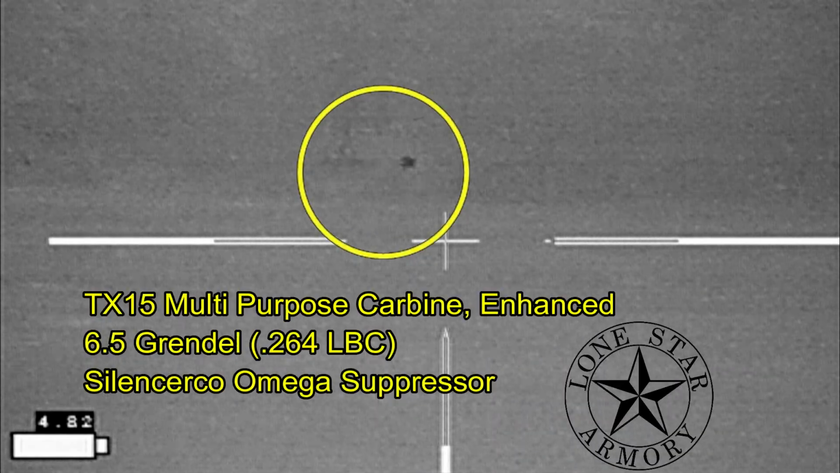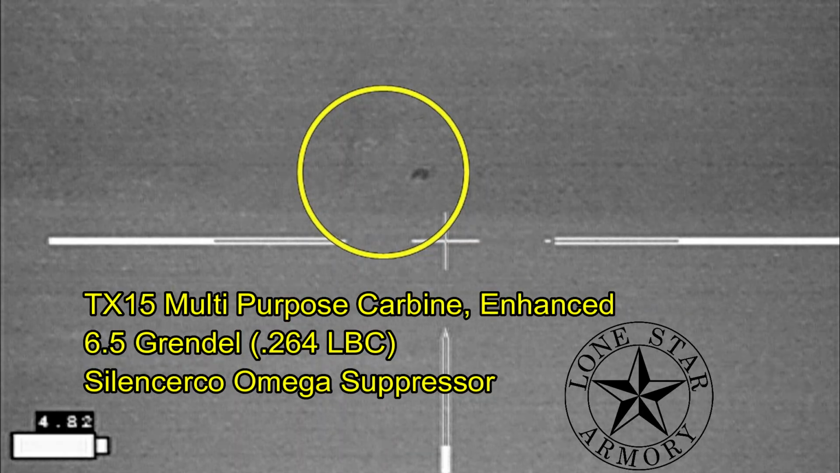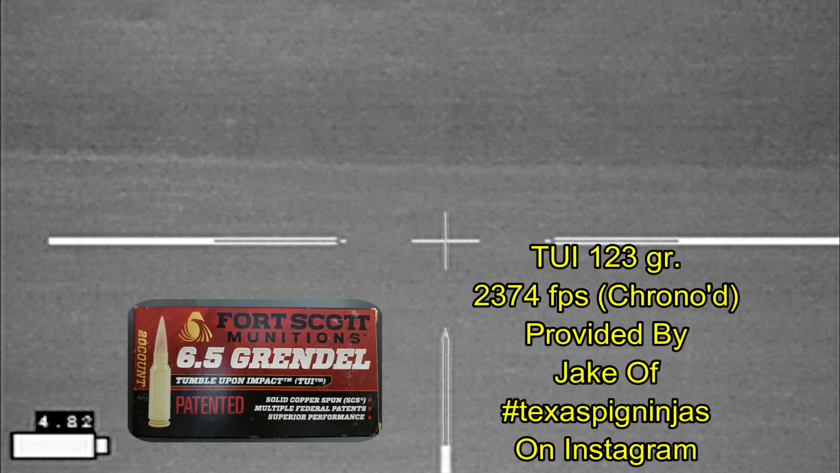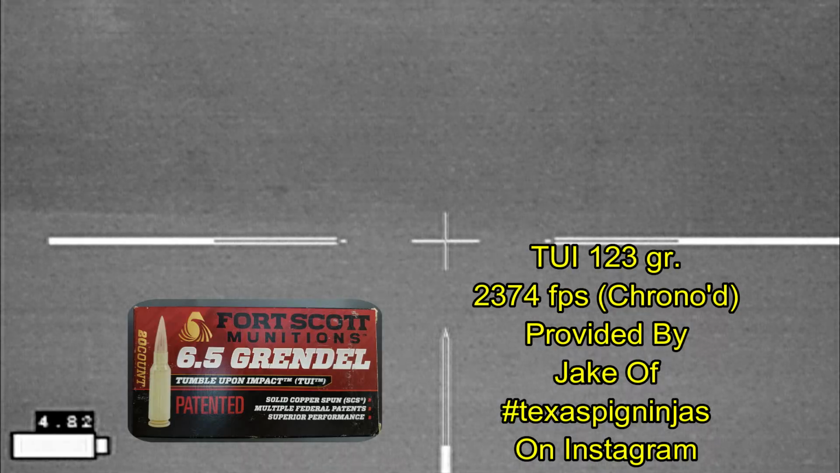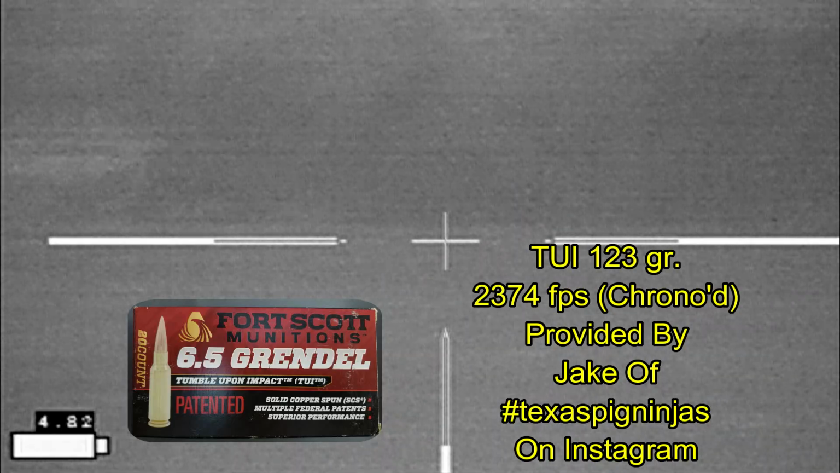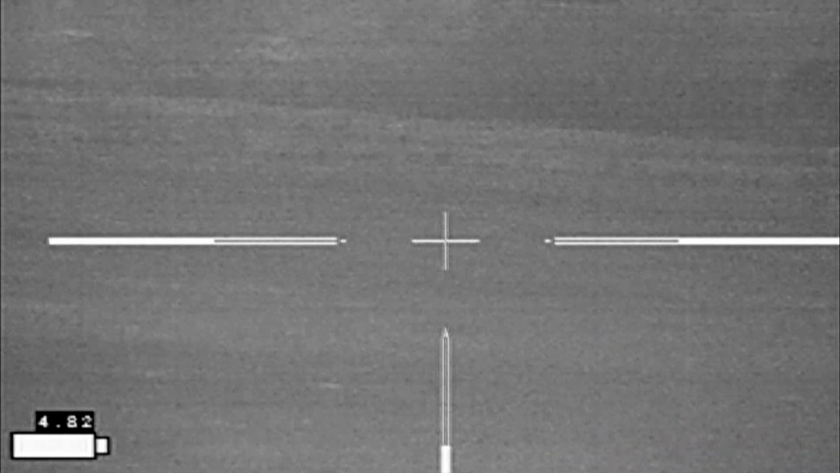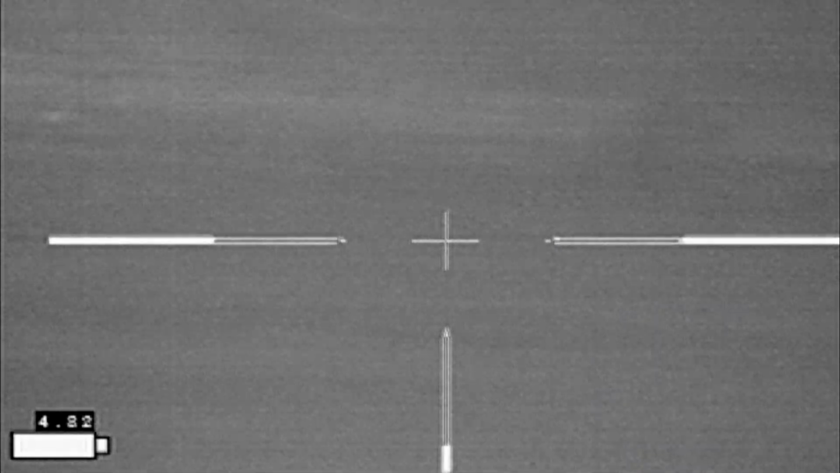There they are. Tonight I'm going to be shooting at them with my Lone Star Armory TX15 Multi Purpose Carbine Enhanced in 6.5 Grendel, and shooting some Fort Scott Munitions Tumble Upon Impact 123 grain solid copper bullets. These are a non-expanding bullet that do all their damage by simply penetrating and tumbling going through the body.